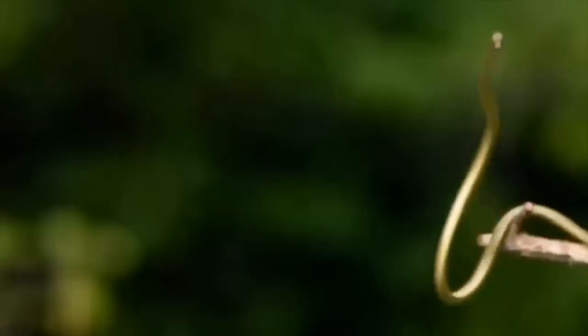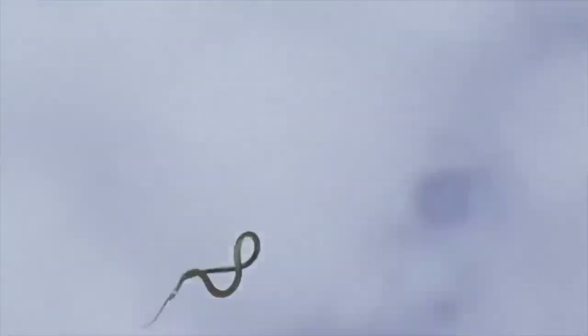Have you ever heard of flying snakes? Yeah, you heard that right. Flying snakes. A viral video making the rounds on the internet recently showed these slithering creatures taking to the skies. But don't worry, they're not flapping their wings or anything. They're actually gliding through the air.